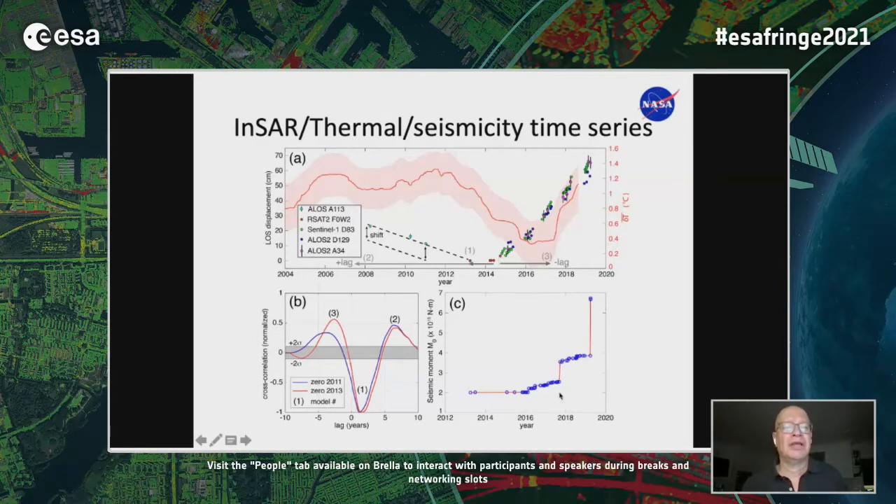And then at the bottom, I also show the seismicity, which was increasing at least into 2019. It was increasing dramatically at the time, it appears.